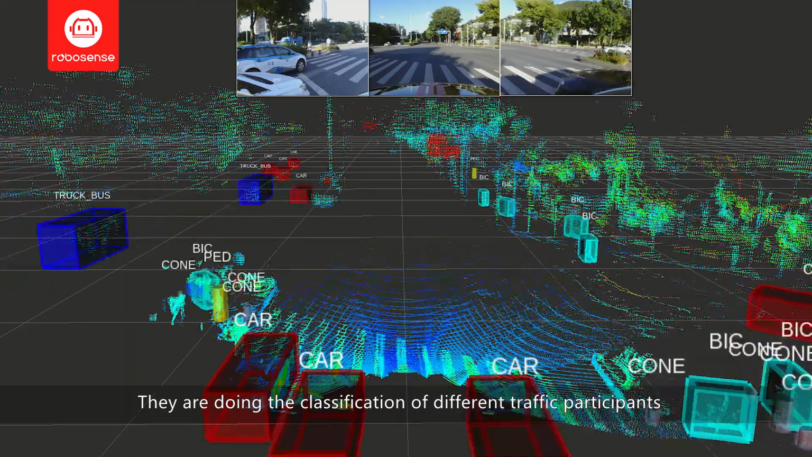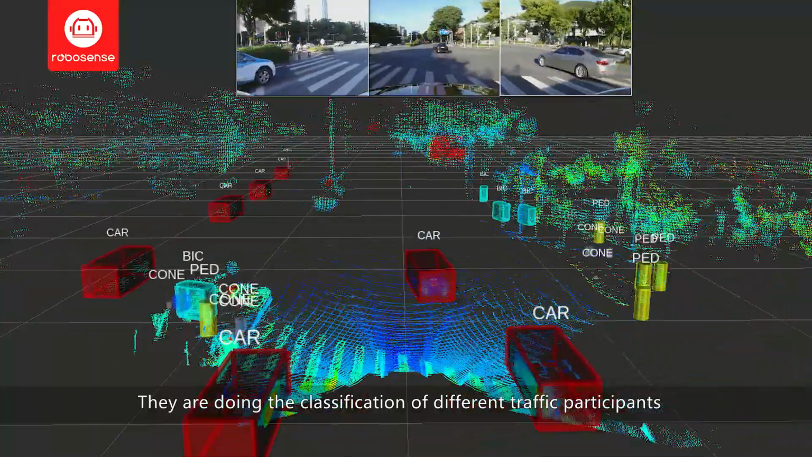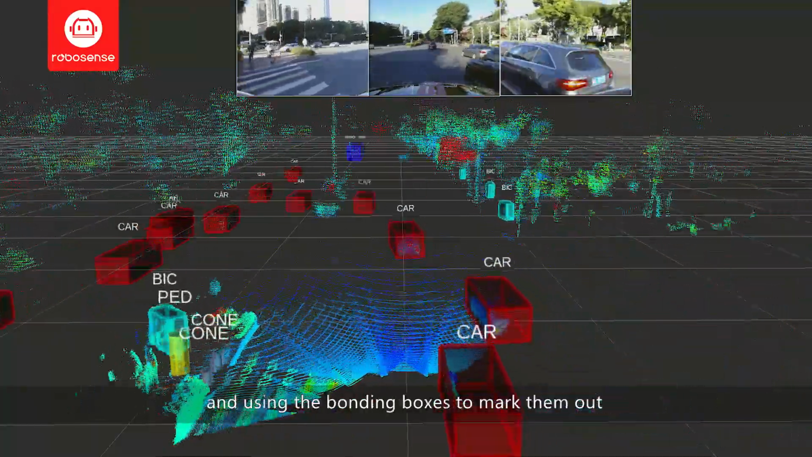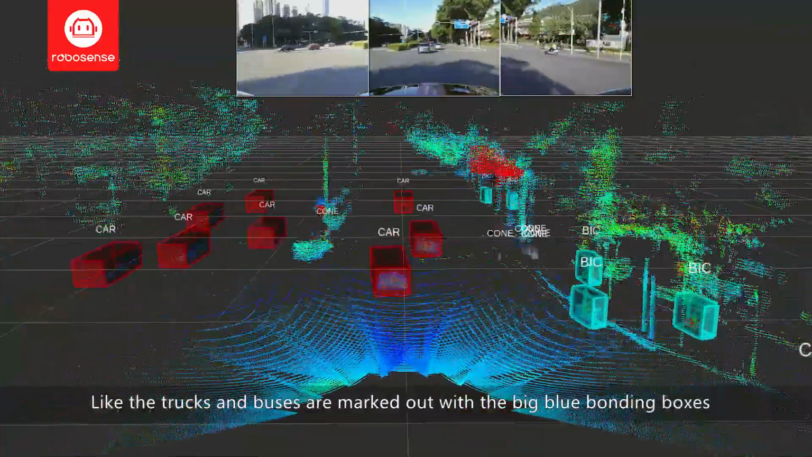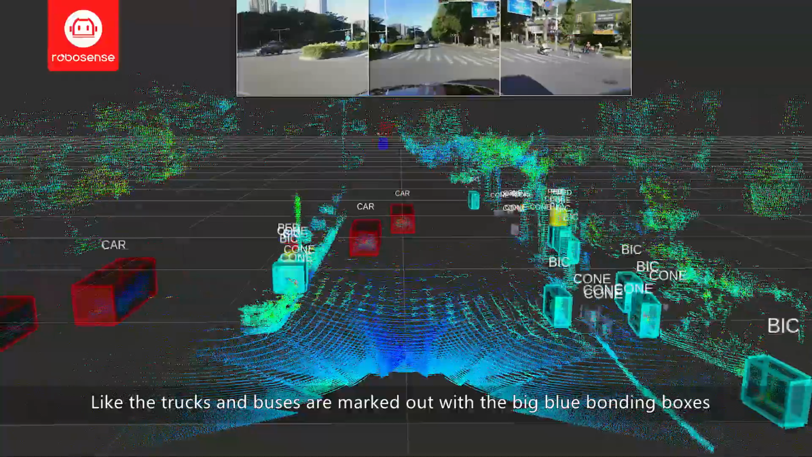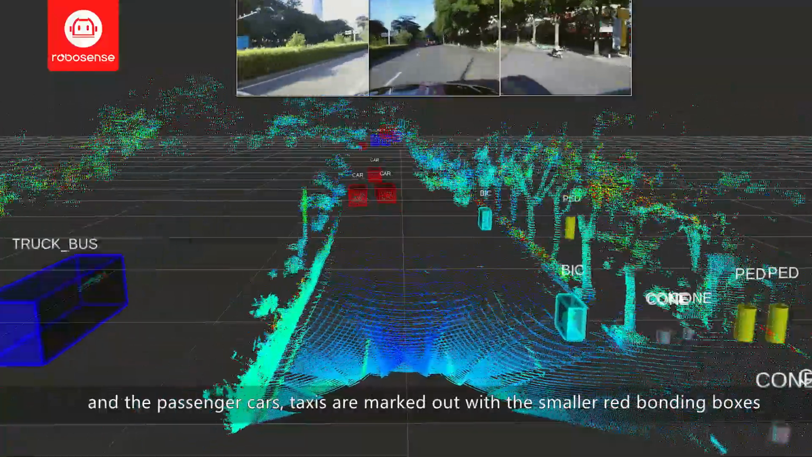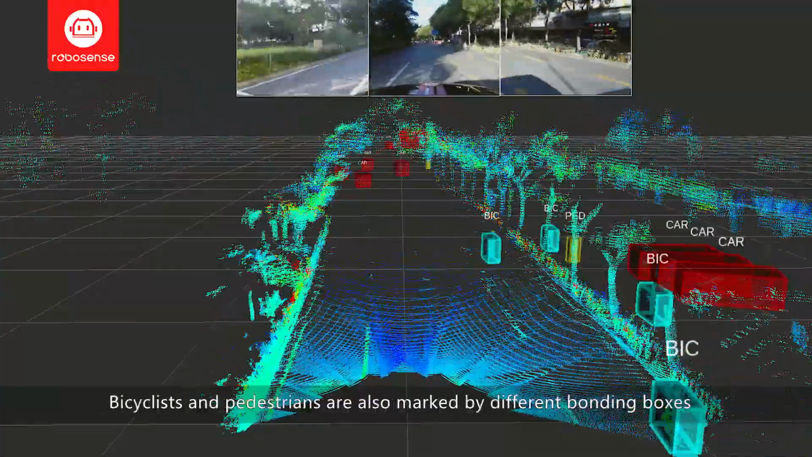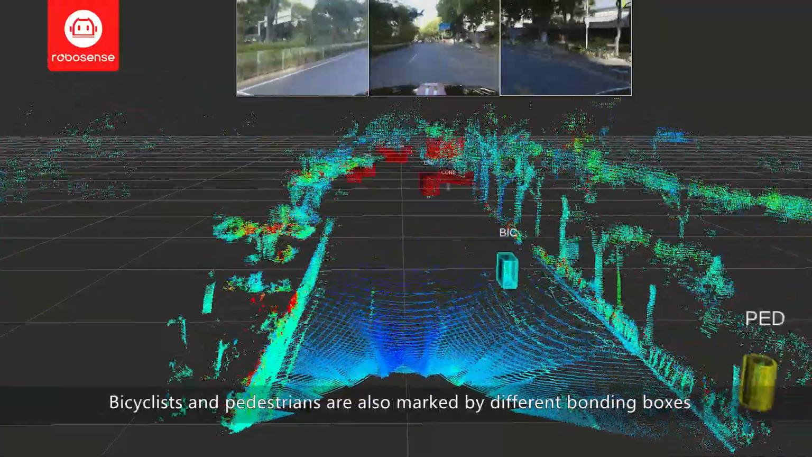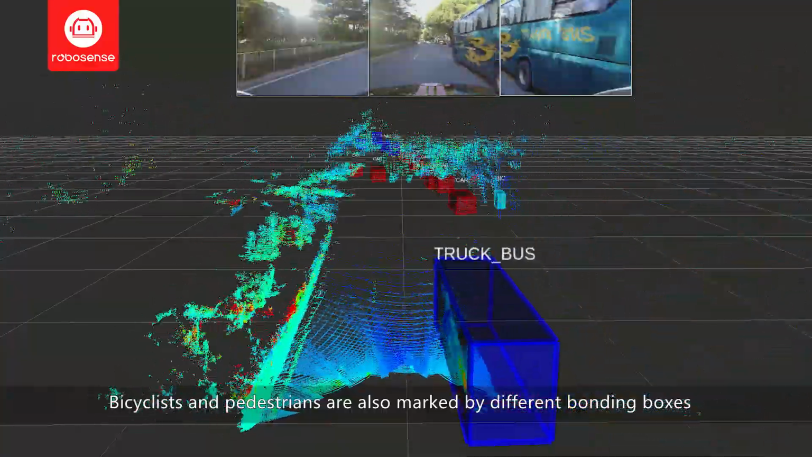They are doing the classification of different traffic participants and using a bounding box to mark them out, like the trucks, buses marked out with the big blue bounding box, and the cars and taxis marked out with smaller red bounding boxes. And also the bicyclists and the pedestrians are all marked out with different bounding boxes.